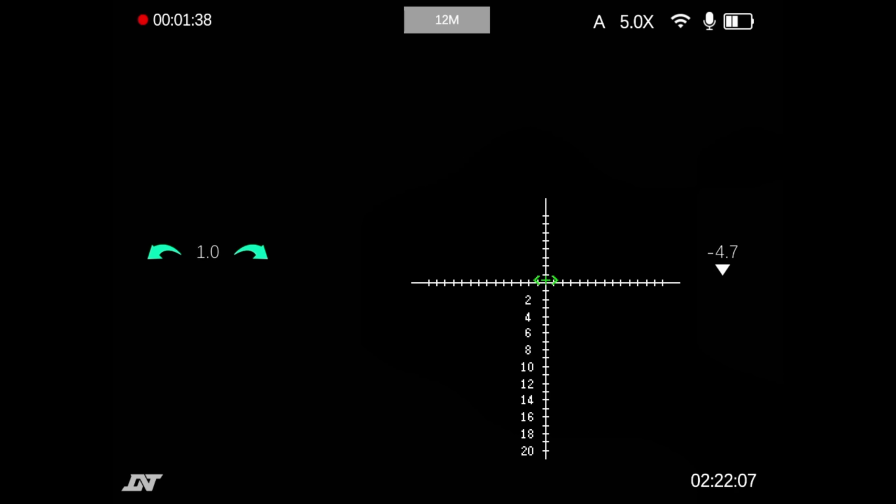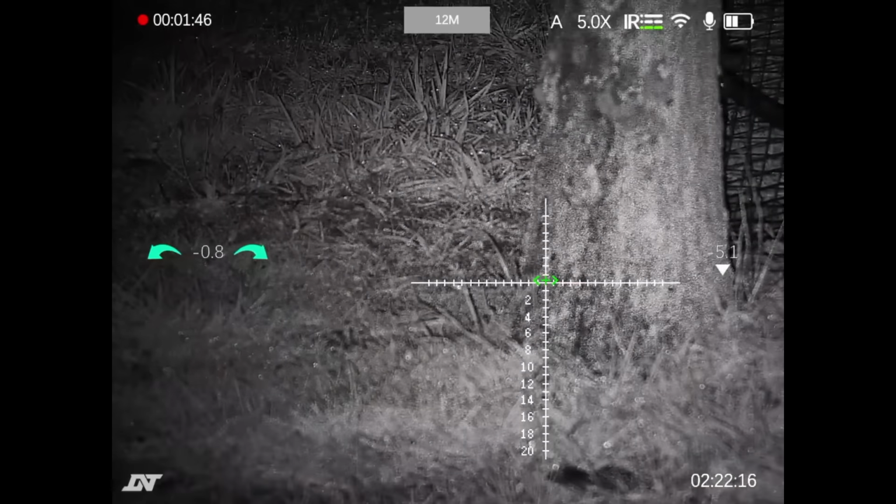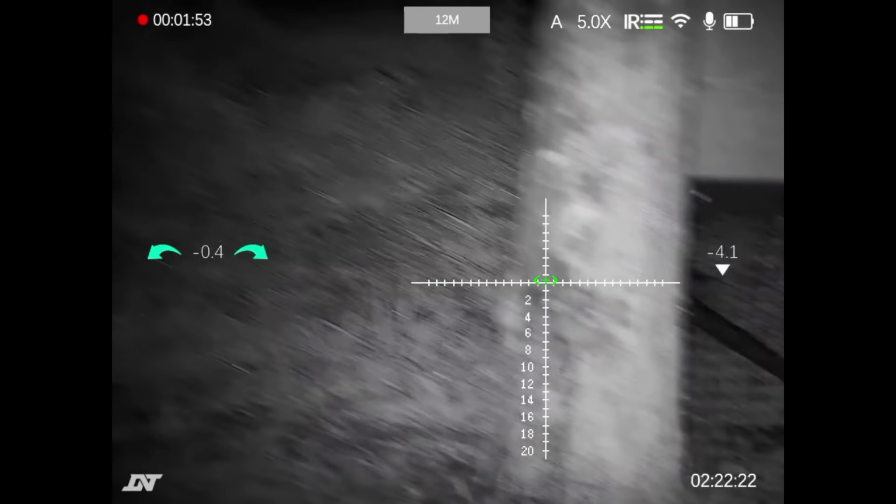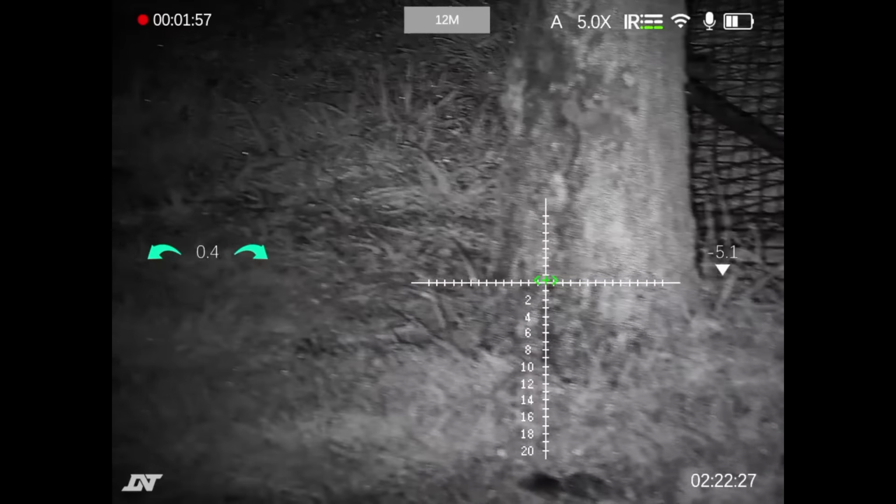As you can see, it's dark. Press it again, press and hold, it will take it into infrared mode. Oh no, it's got the torch on. I wanted to show you it without the torch, but I can't seem to figure it out. I'll do it later, don't worry about that.